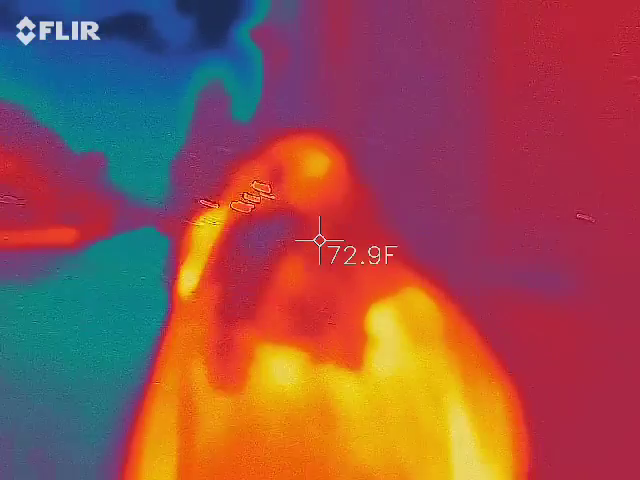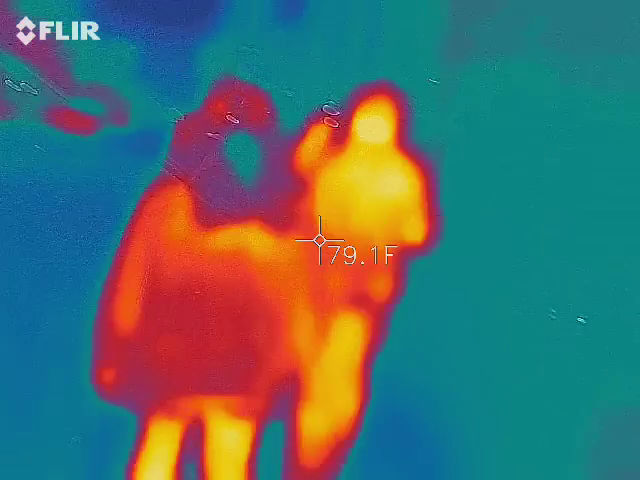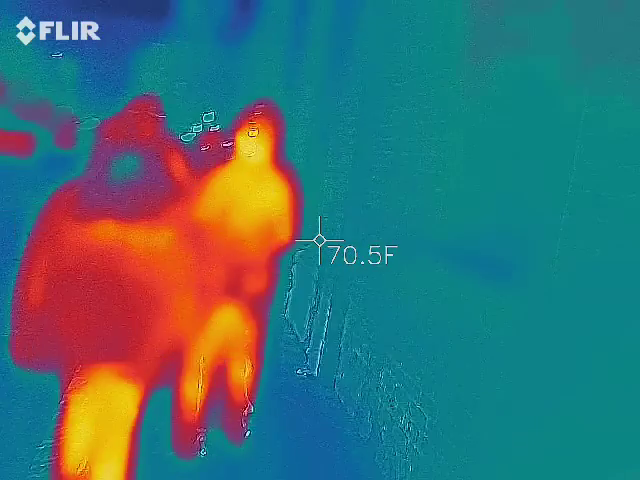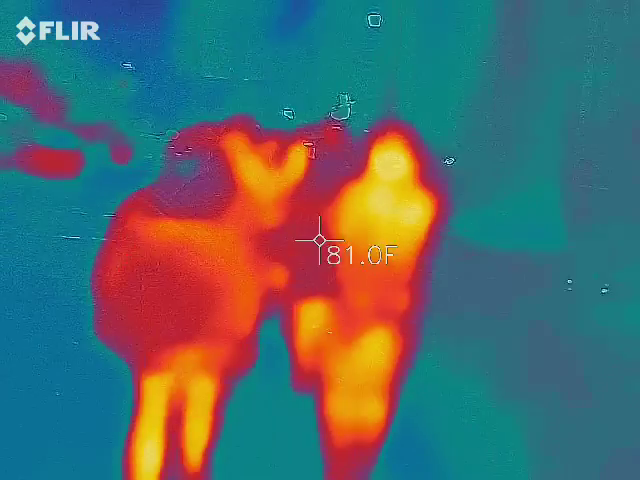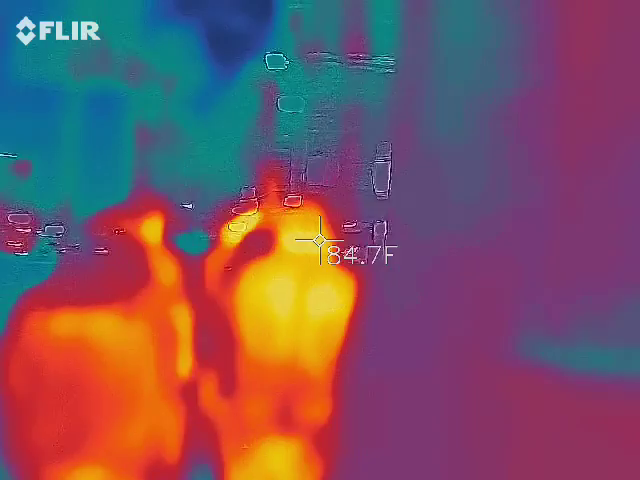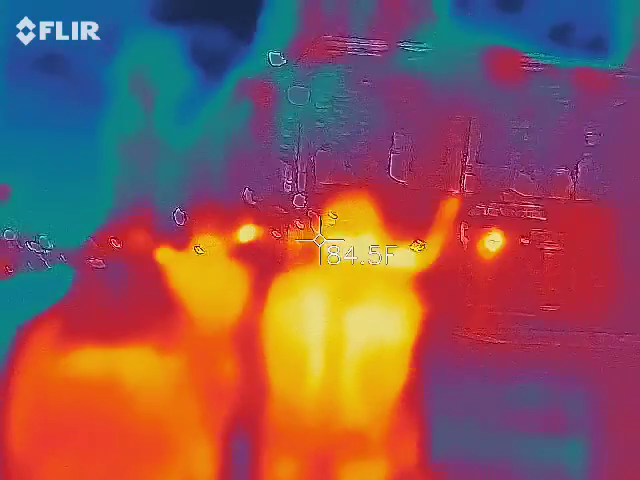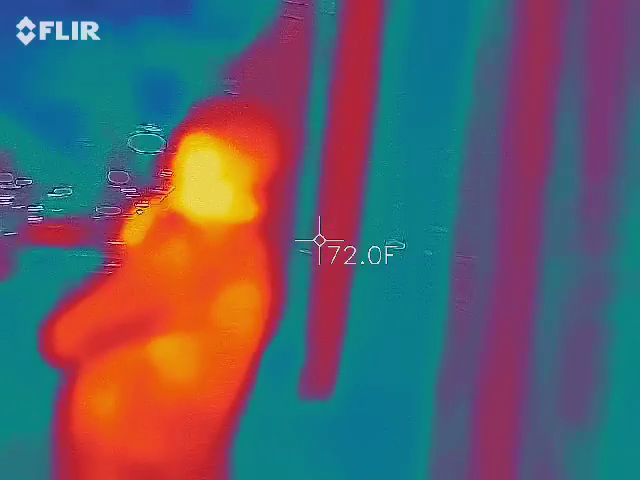There's a big old fountain down there. You see it? Mm-hmm. Second story pictures and thermal imaging over to the first two windows on the second story. Are you gonna get up? The fountain just came through.